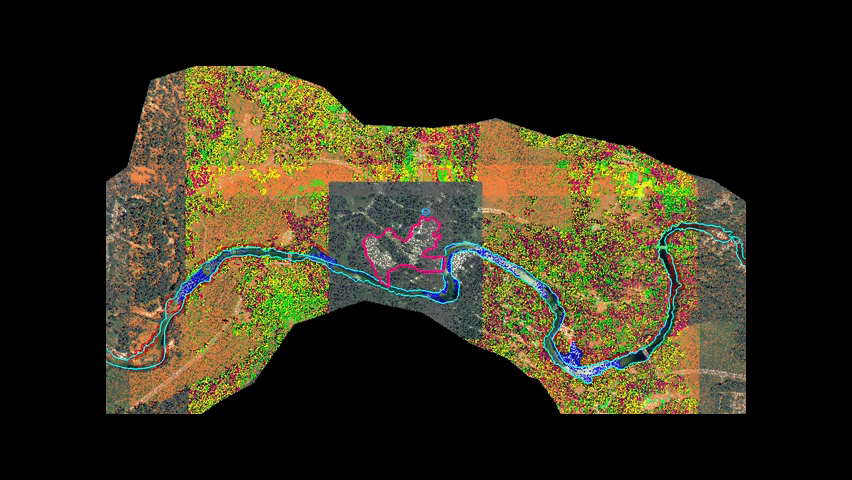I then classified vegetation by having multiple return combinations, and then classified vegetation by height, low, medium, and high, as well as used a high noise filter. And I also classified buildings.